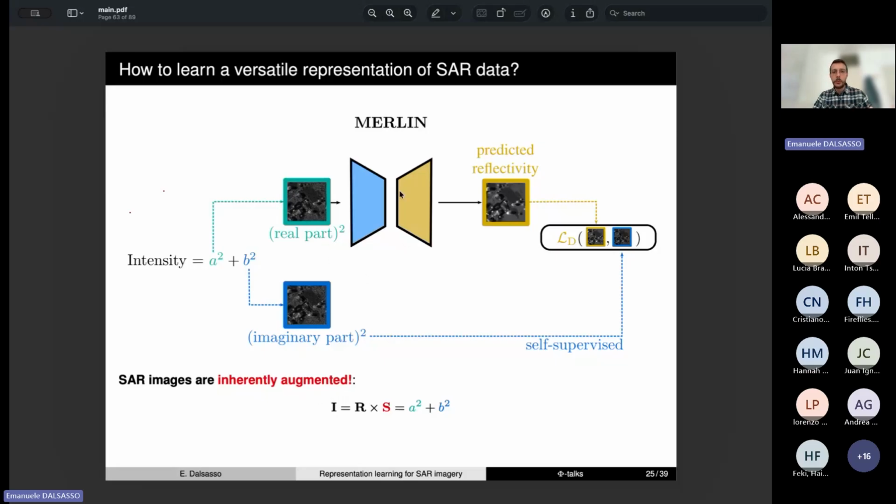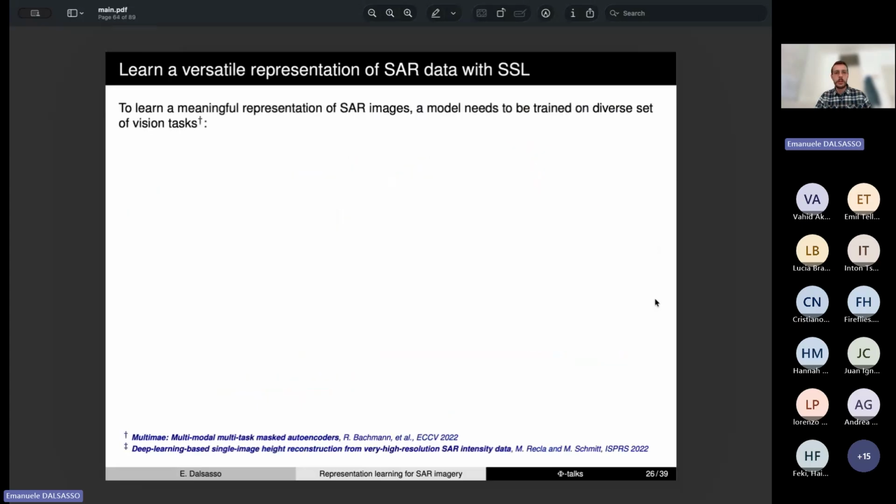And in this way, we can rely on MERLIN, and thus we can rely on self-supervised despeckling as a pretext task to learn a rich representation of the SAR data without having to augment SAR data and without introducing some unwanted invariances in the data. So we directly exploit the nature of SAR data in this framework.